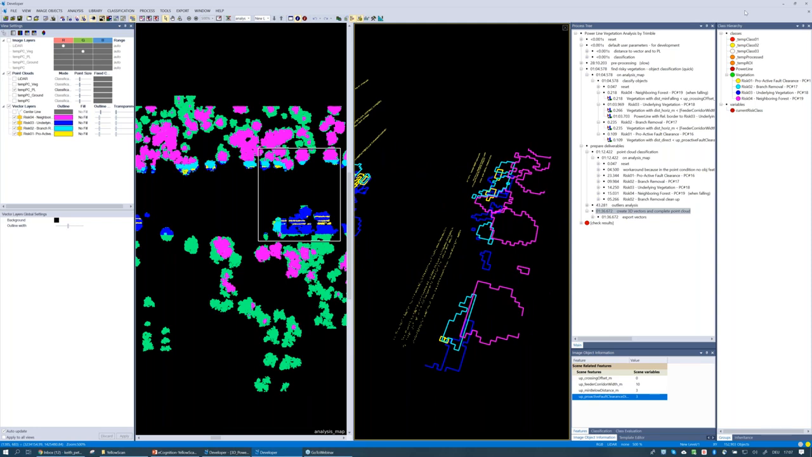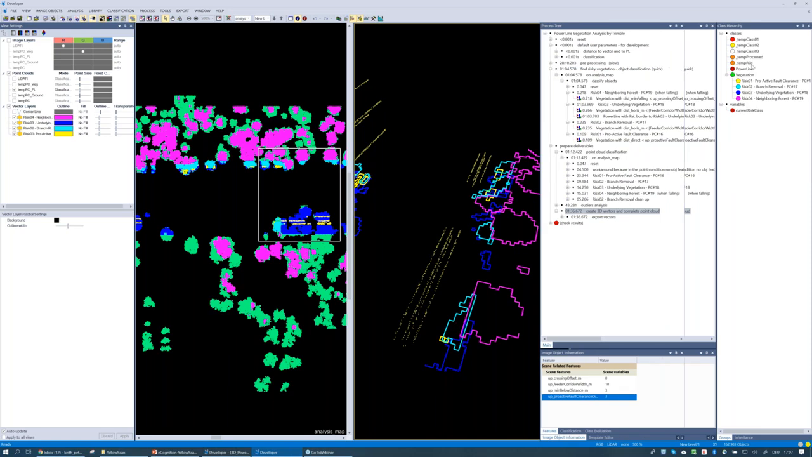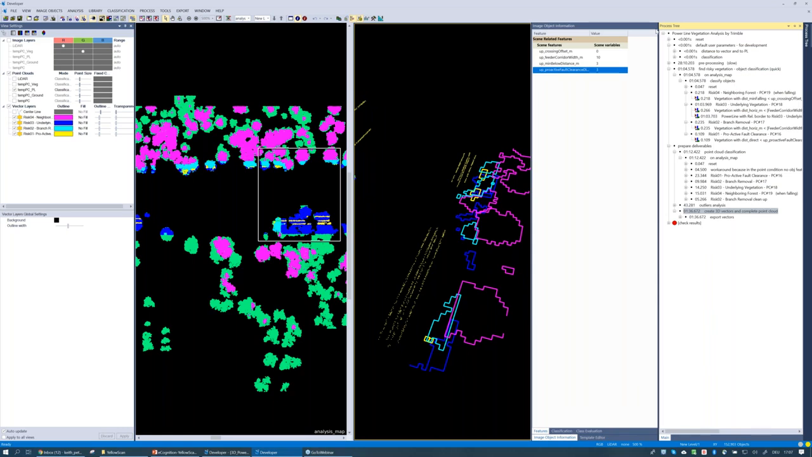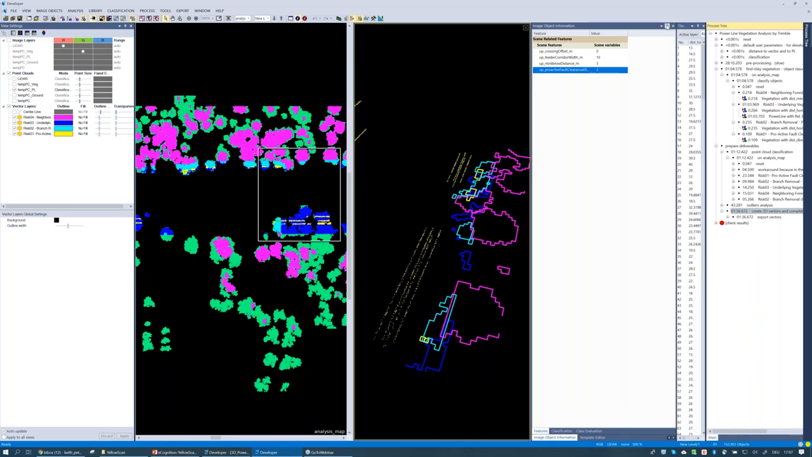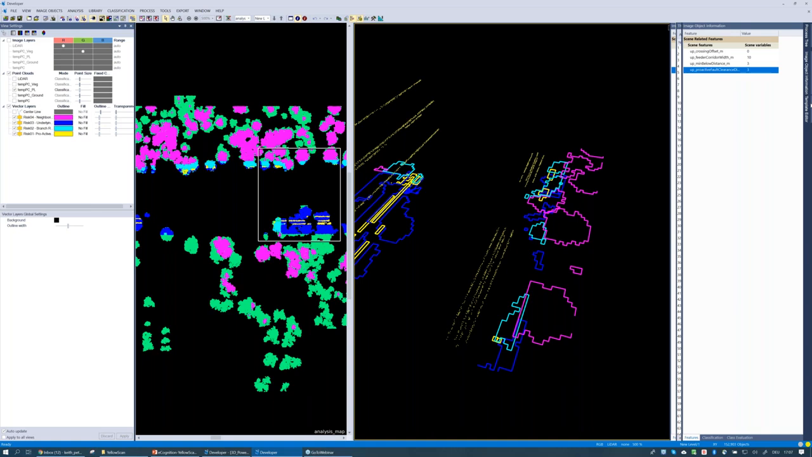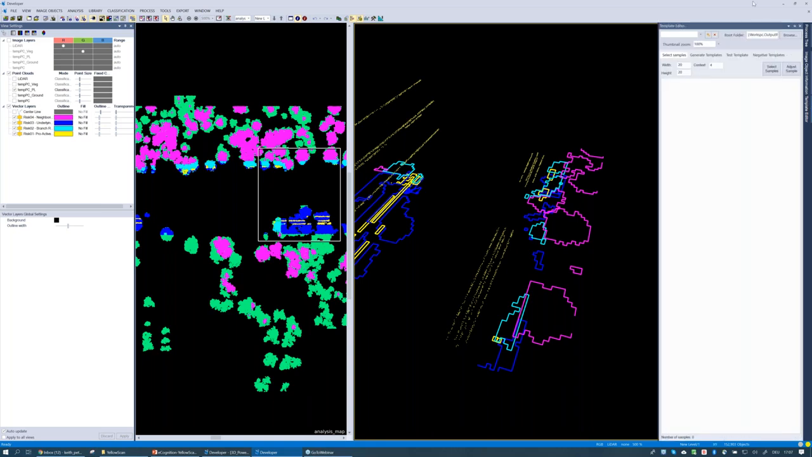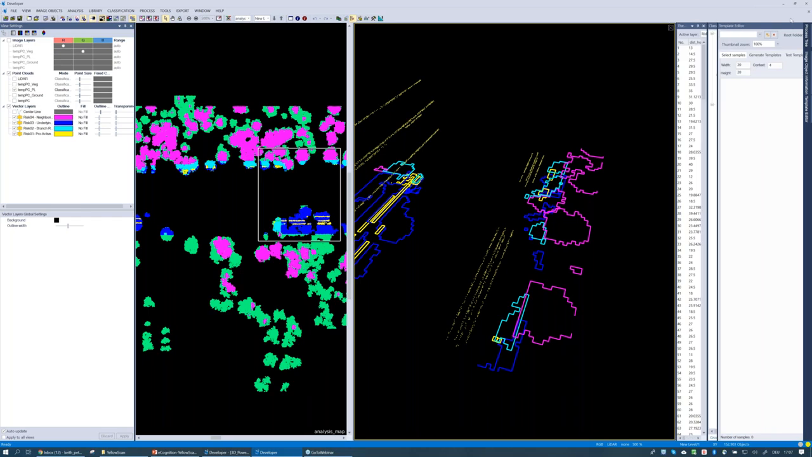Finally, what type of information do we have here? So we can open up our thematic attribute table, and I will just pin off these other windows. And we can examine the information here.